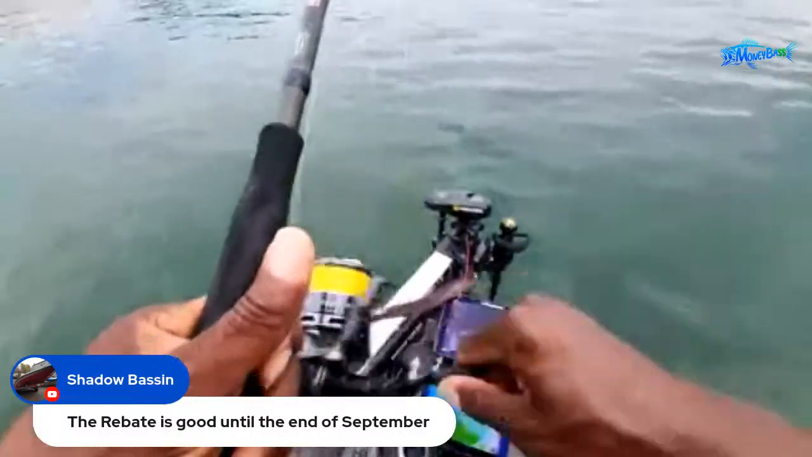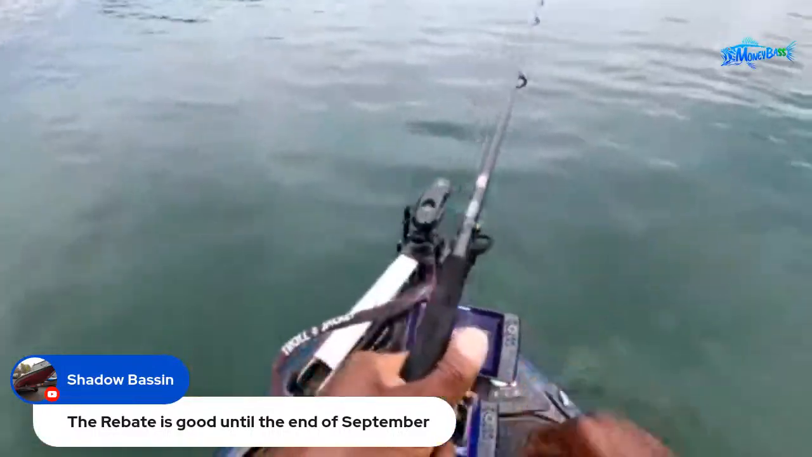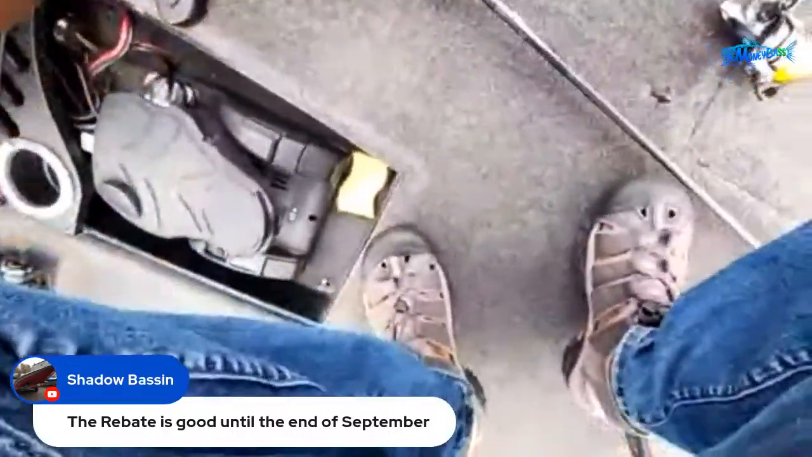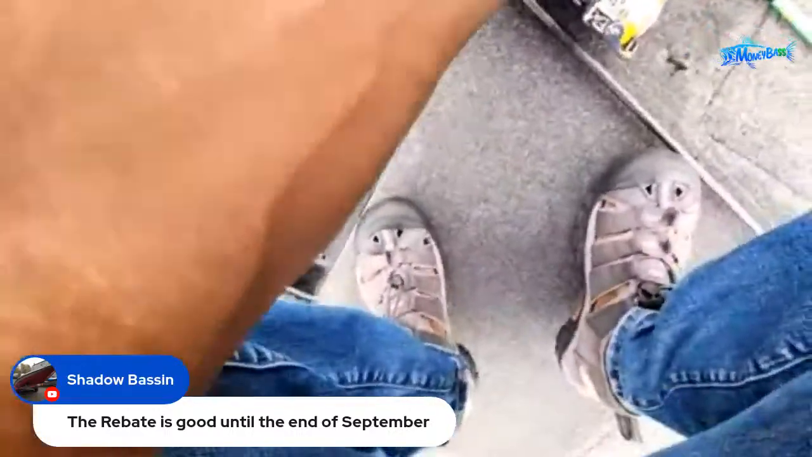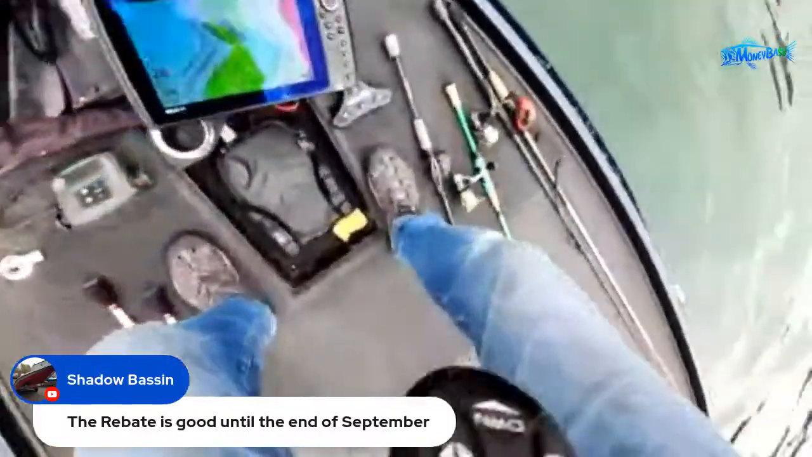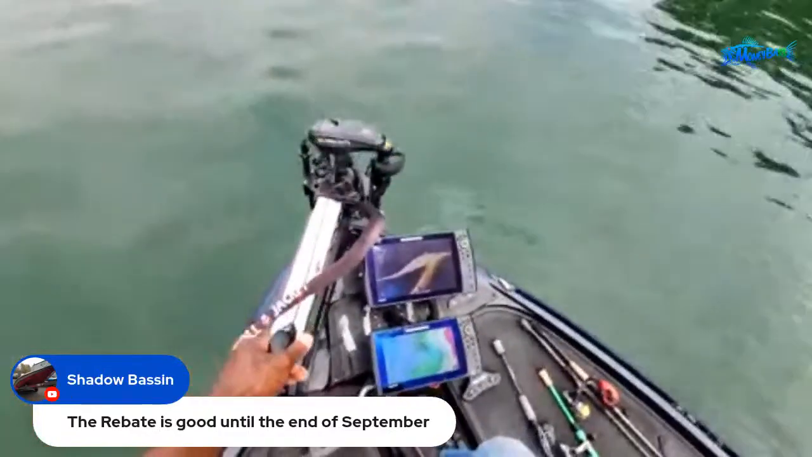So yeah, let's see how long we've been running. Running for about 1 hour and 45 minutes. All right, so let's run for about 15 more minutes, guys. Who thinks we will be able to get one more fish to the boat in 15 minutes?